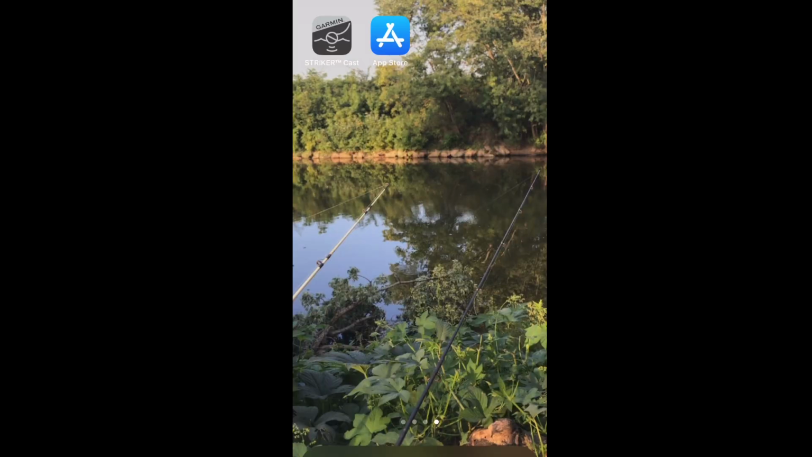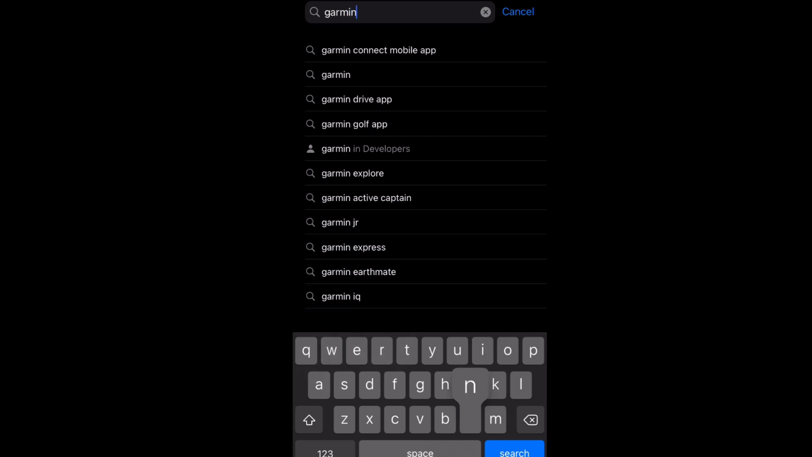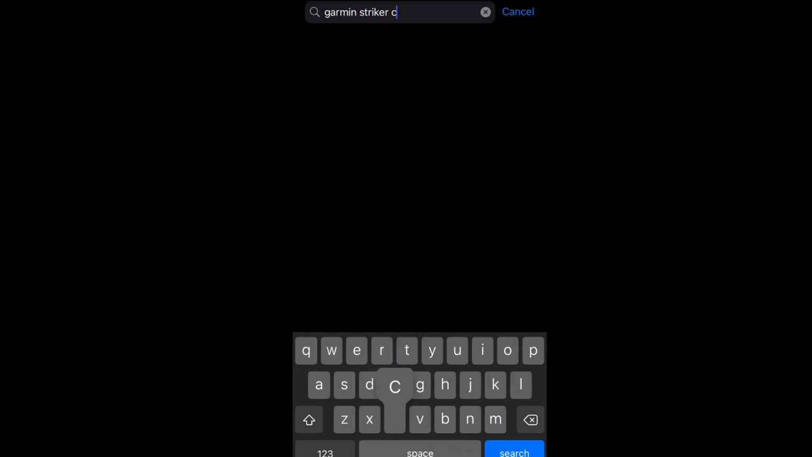Now I'm going to show you how to download the app. It's already on my phone, but I'm going to show you where to find it anyways. Just go to search bar and look up Garmin Striker Cast.